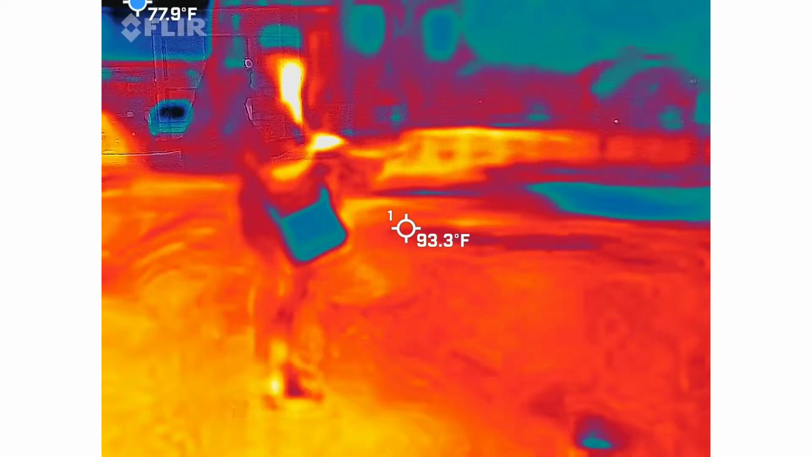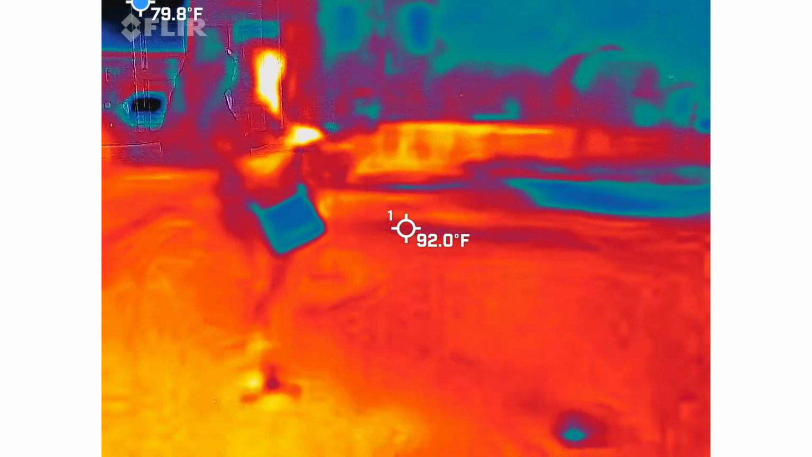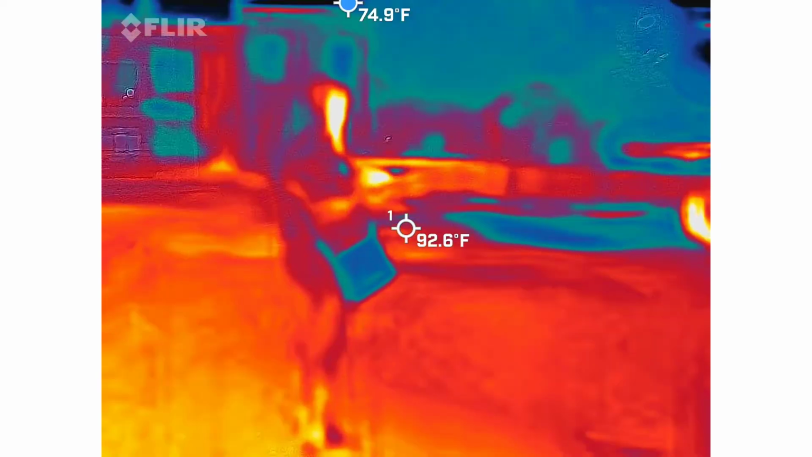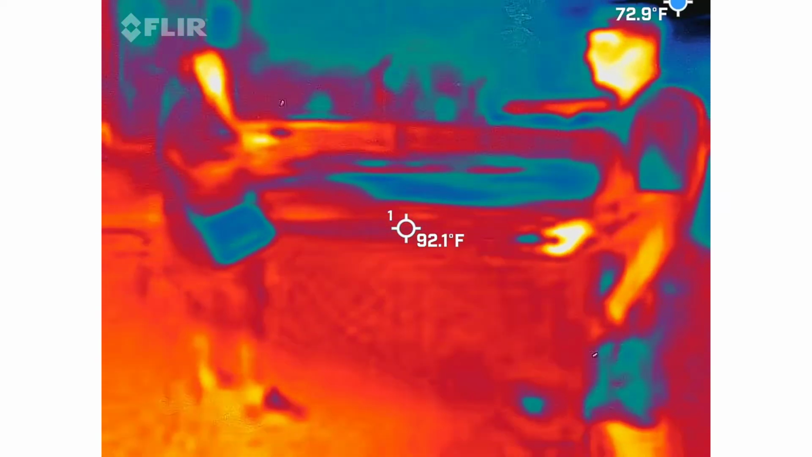Just more green. It's sad that I know the tones without looking at them. It just said, wait a minute. So I was like, okay, well, I'm waiting.